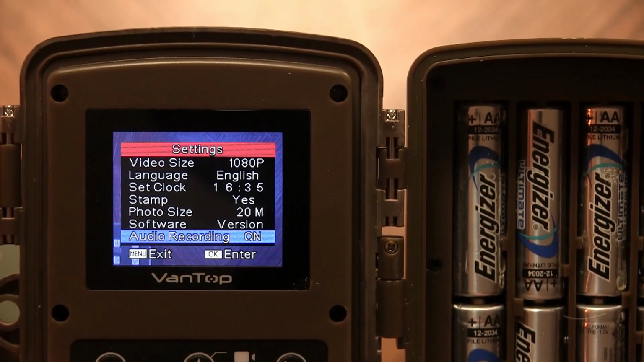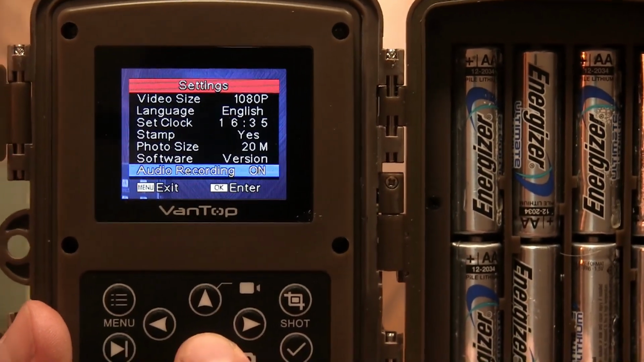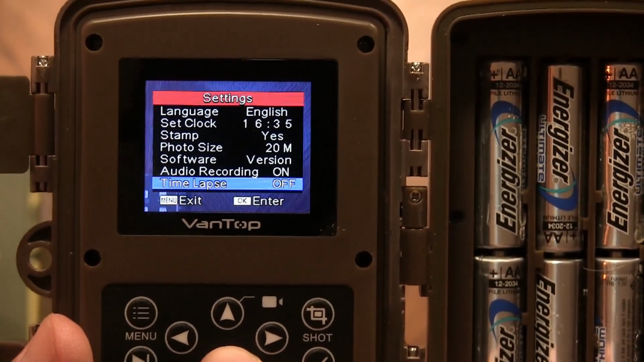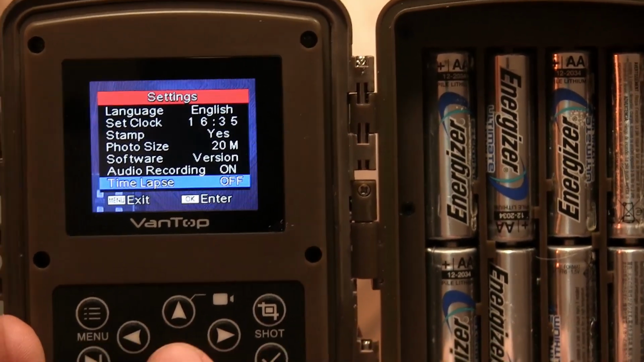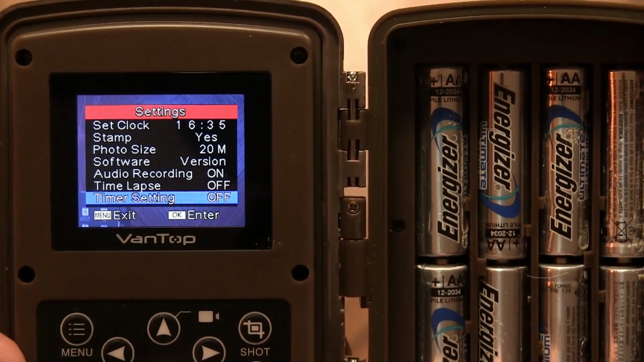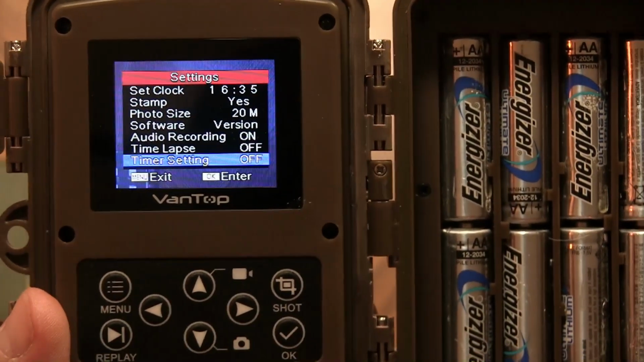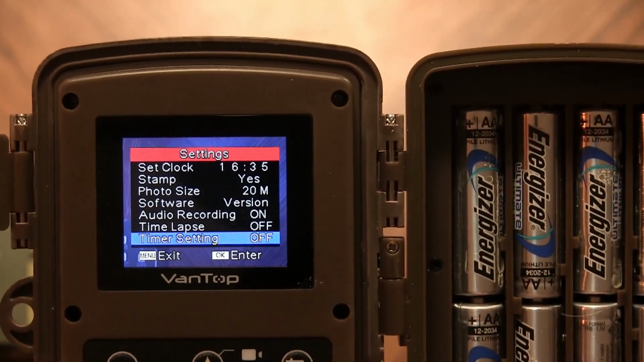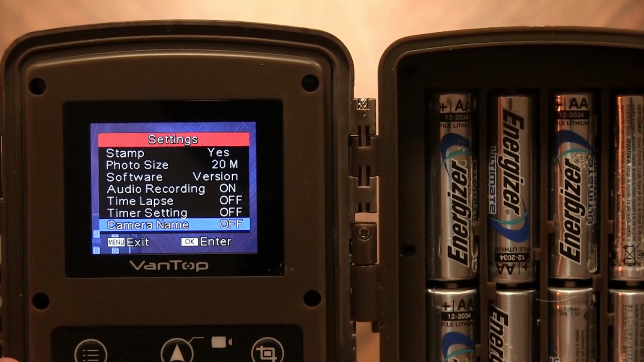There's your software version, auto recording. I want audio on my videos, so I have that turned on. Next is a time-lapse mode. If you would want to use this camera for time-lapse, you'd want to turn that on. I have that off at the current time. The timer setting, that's if you want this camera only to be active certain times of the day. You could achieve that by going into the timer setting and setting that up.